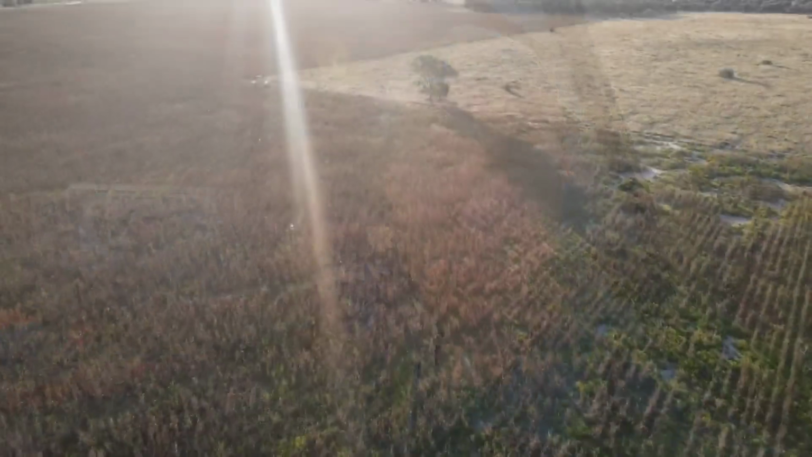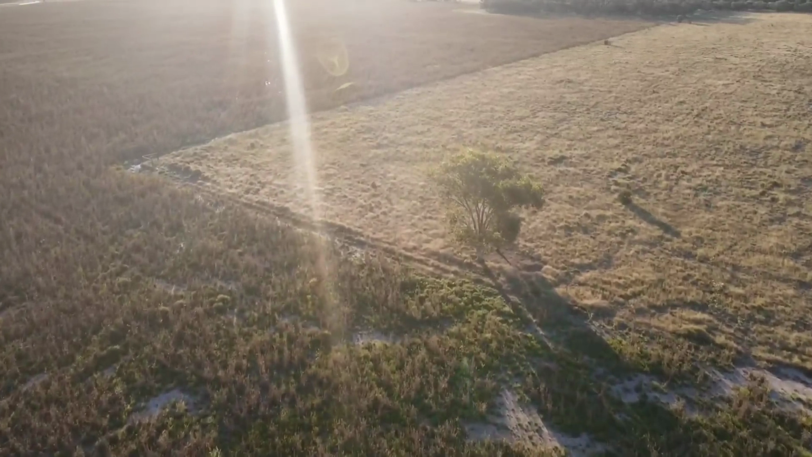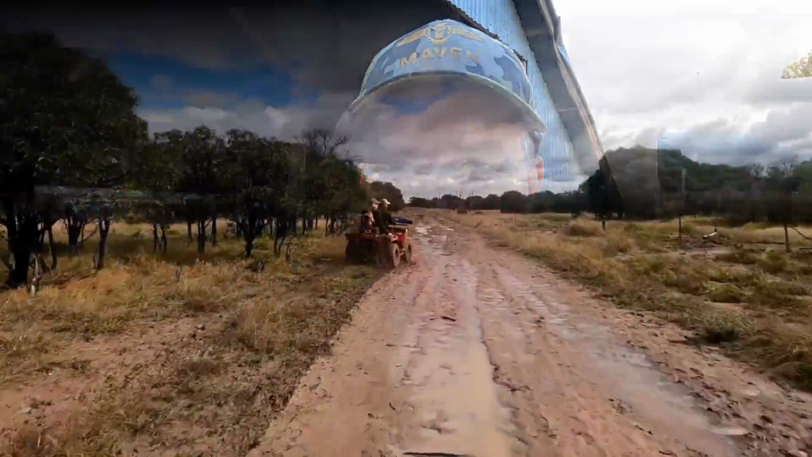We're just back from checking the sorghum crop right out the back of the property. It was a reasonable ride. It's really wet. You'll probably see that from the couple of clips of the machines going through all of this junk. They're absolutely filthy. So are we. We're having good fun.